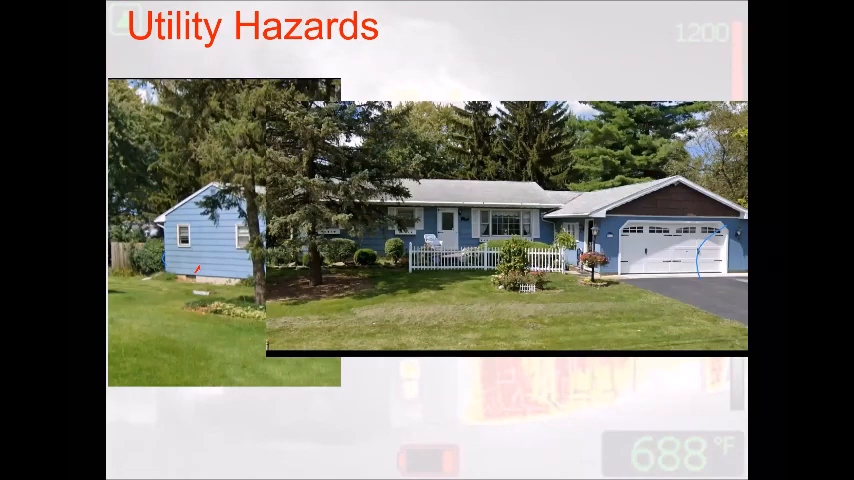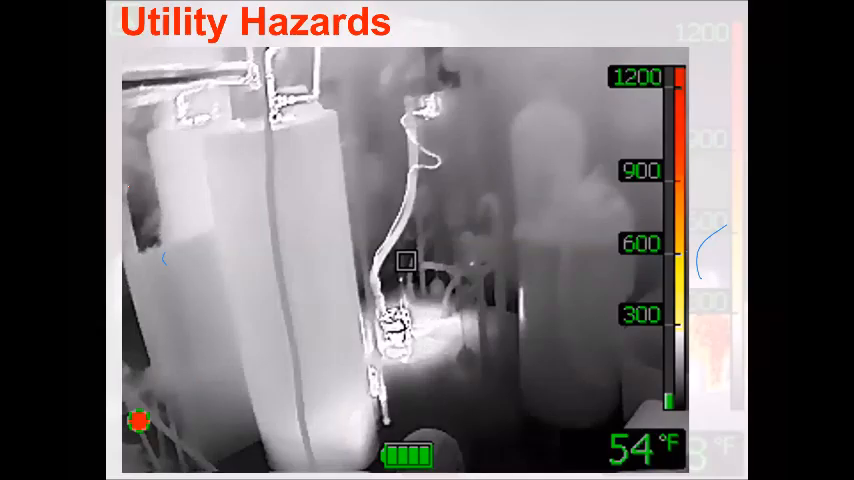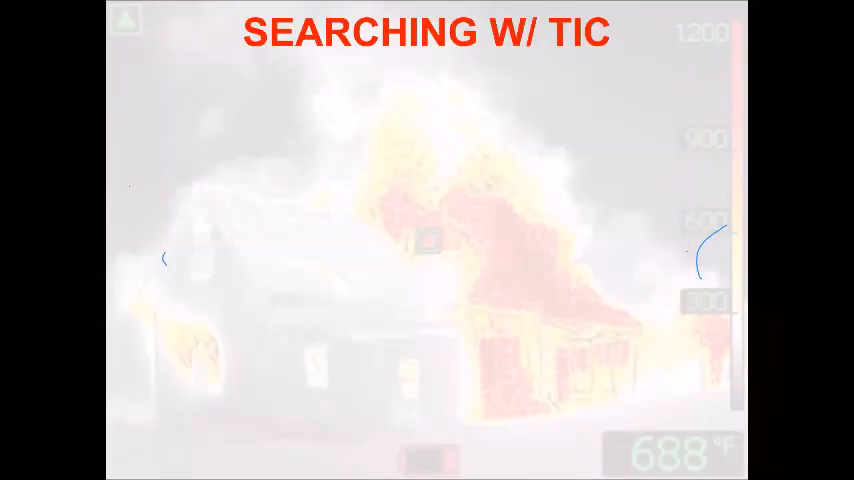We talked about basement fires and attacks and things like that. The only windows in this house for the basement were right here on the Bravo side of the house. How much water are you going to get into the basement for a decent basement fire with all the contents? Think about what my water's doing. Think about what some other options might be in the thought process. I'm not going to get into a search too much.